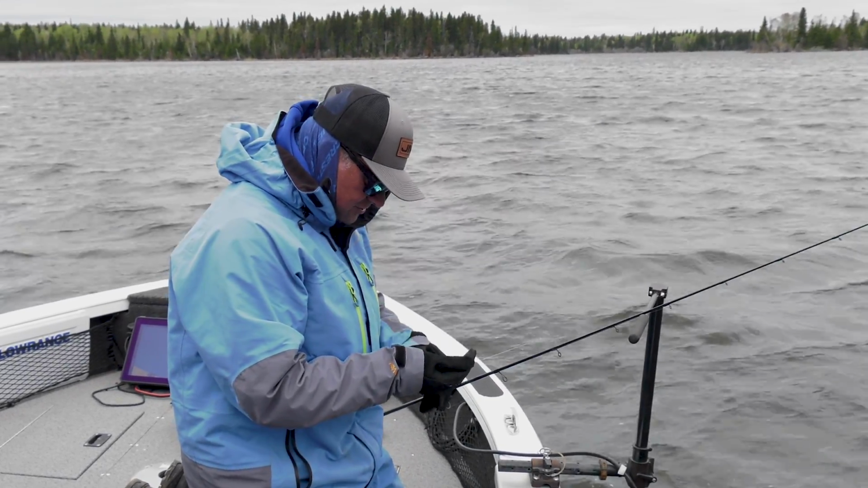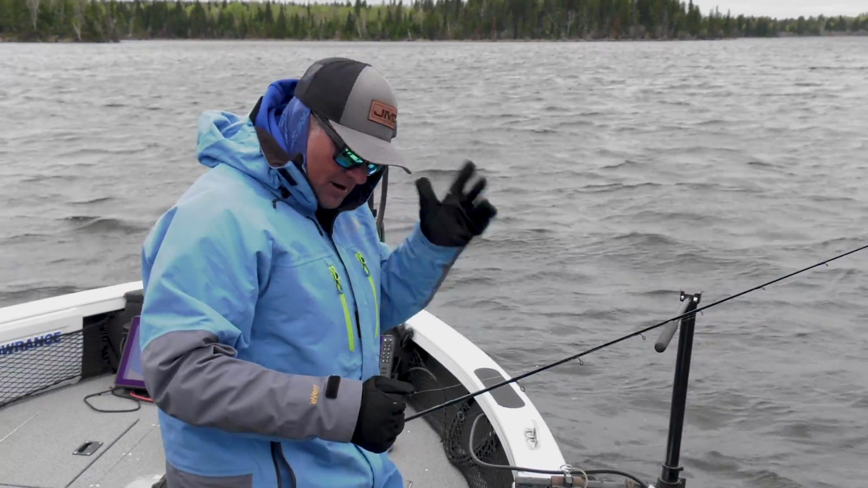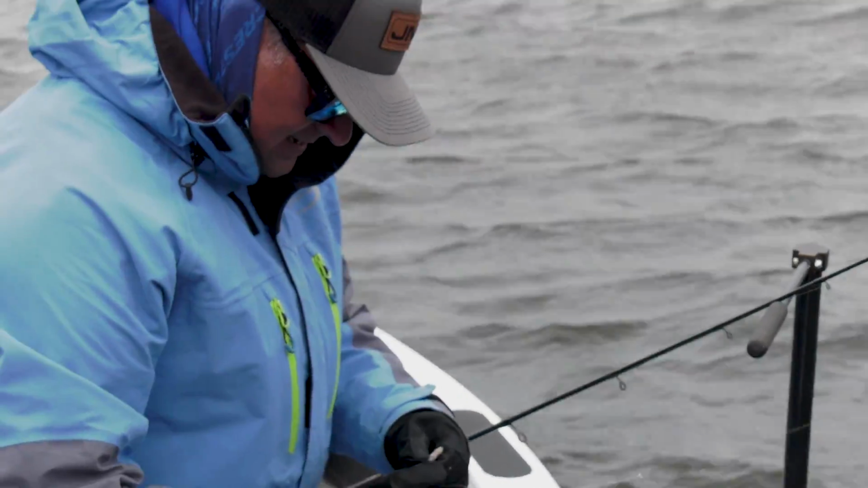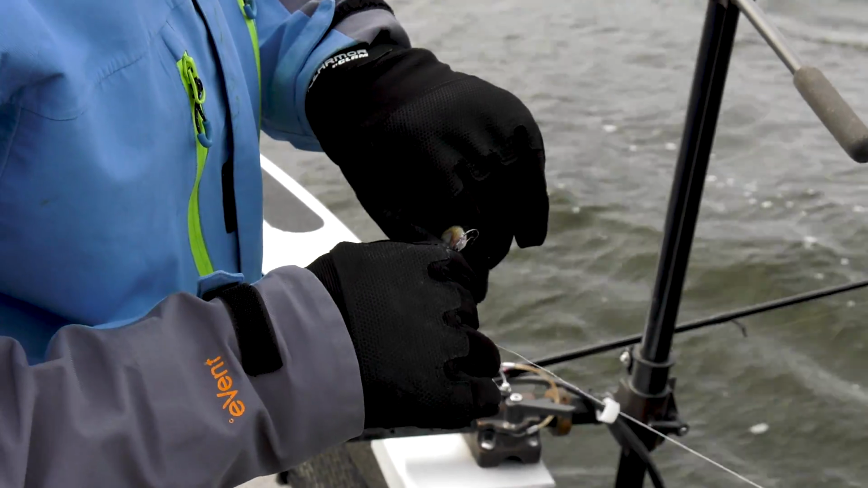We're basically just hanging a jig and a minnow on the bottom, right over the side of the boat. And we're watching these fish come in on the Active Target. Just double hooking that minnow.